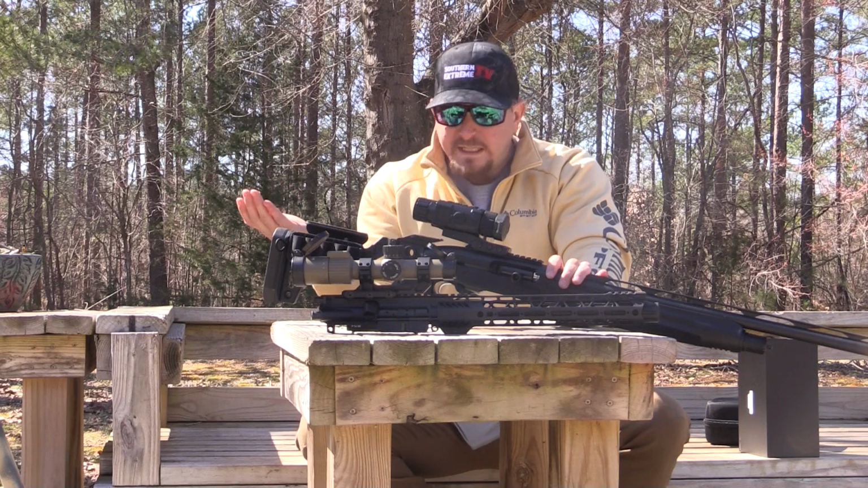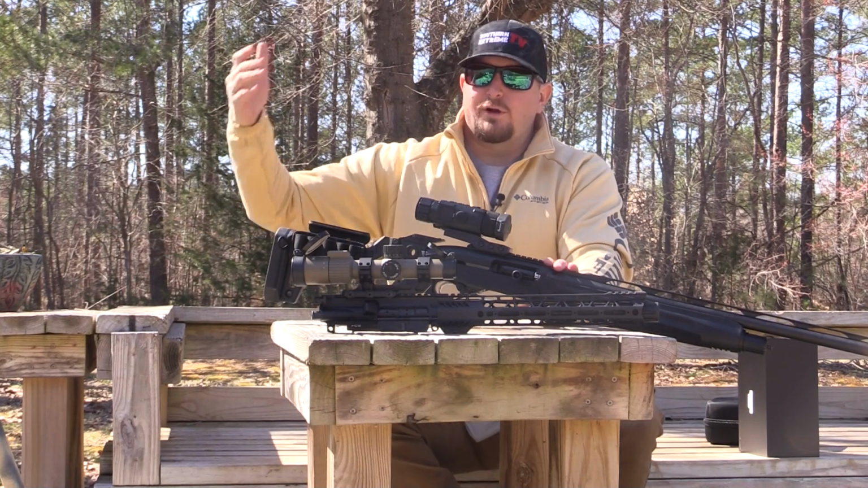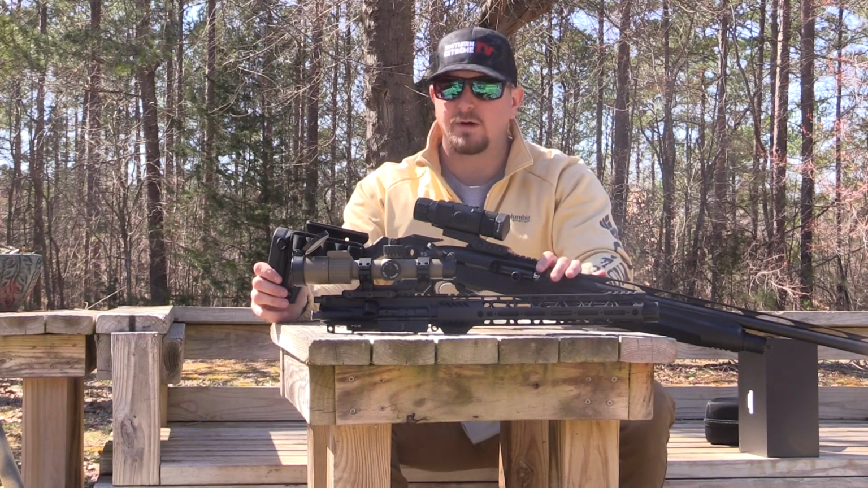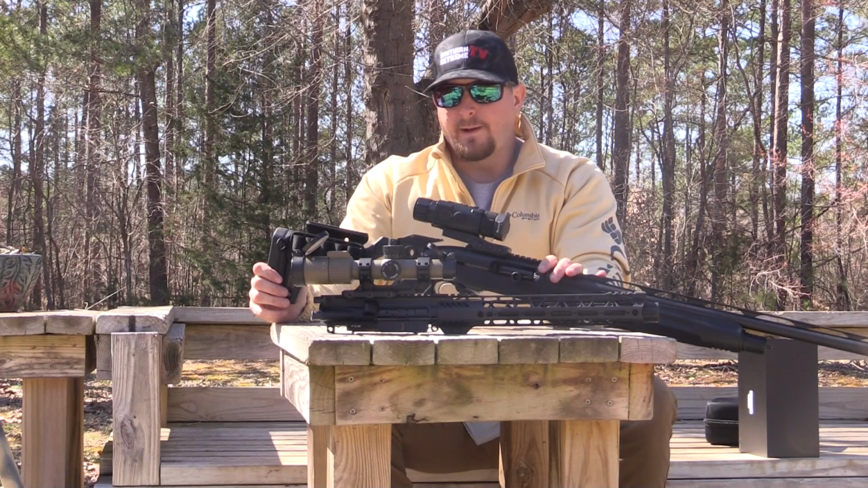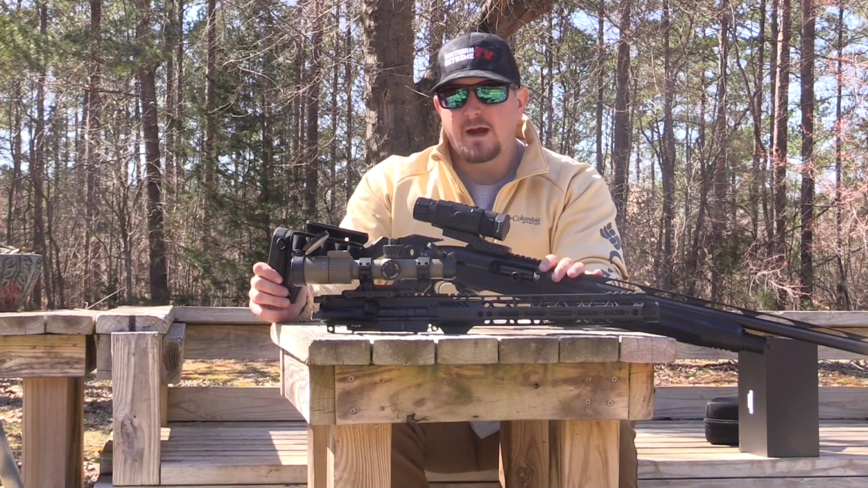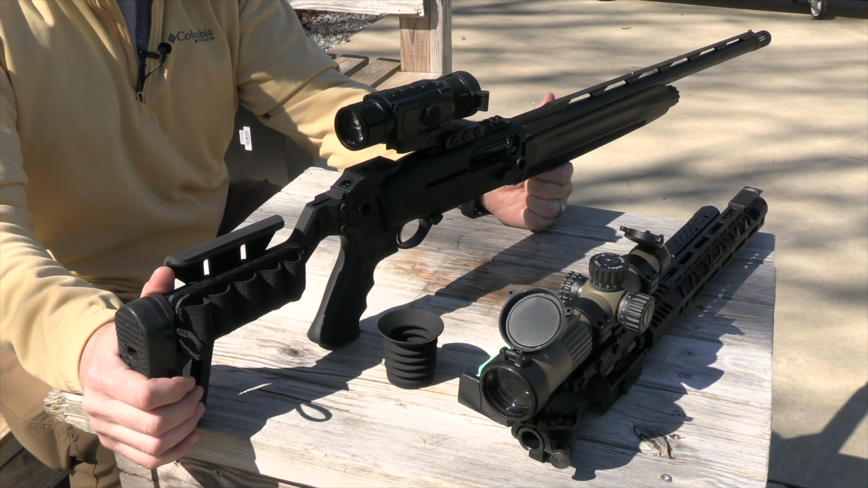And the reason that's a big deal, obviously, is it just checks a lot of boxes. Let's say you buy a new scope, or maybe you buy a second thermal. Now you can put this onto this firearm here, and now you have something that your buddies can go hunting with you. You're not going to have the scanner because obviously it's going to be mounted on this, but it just crosses a lot of T's and dots a lot of I's for the hunting and nighttime shooting world.